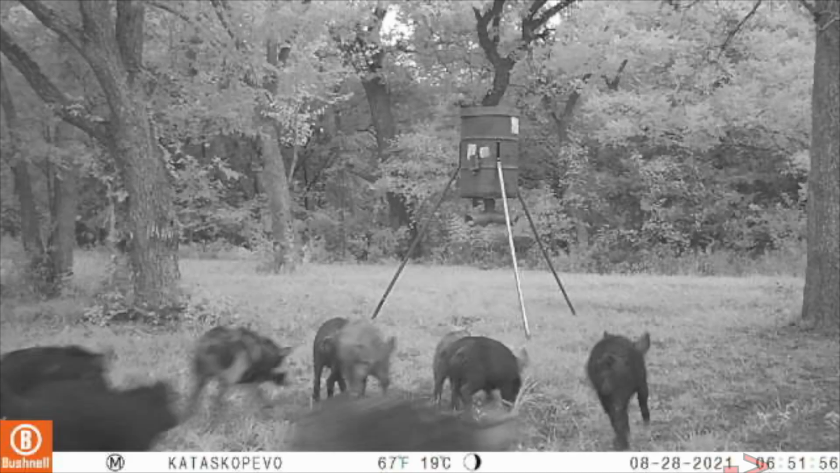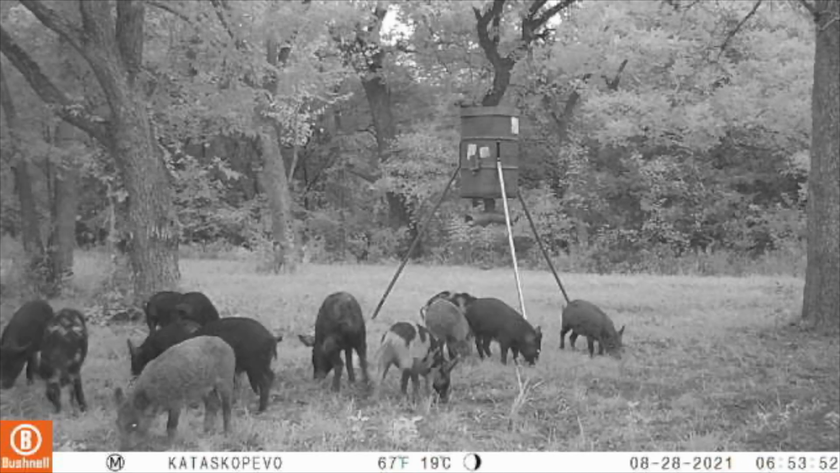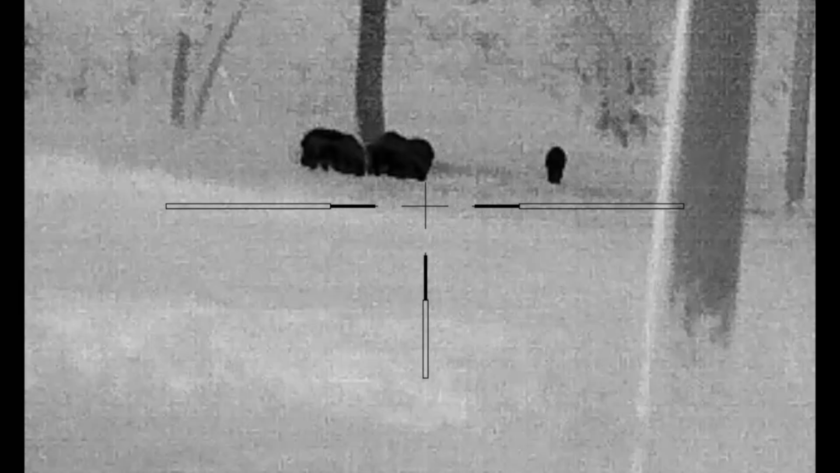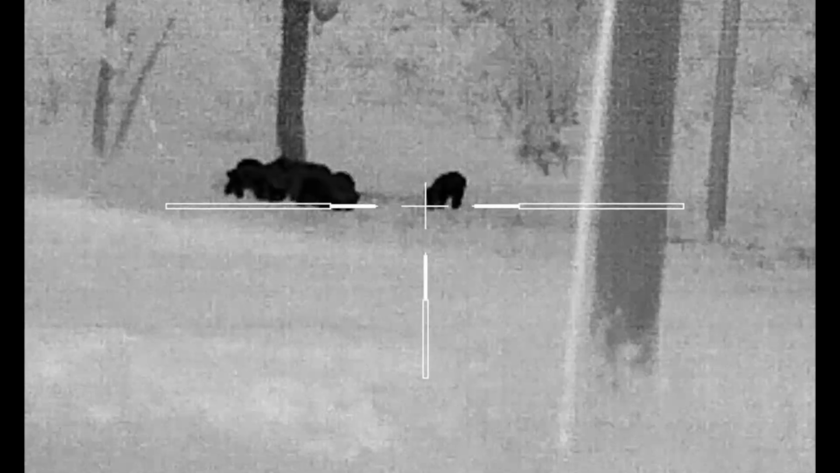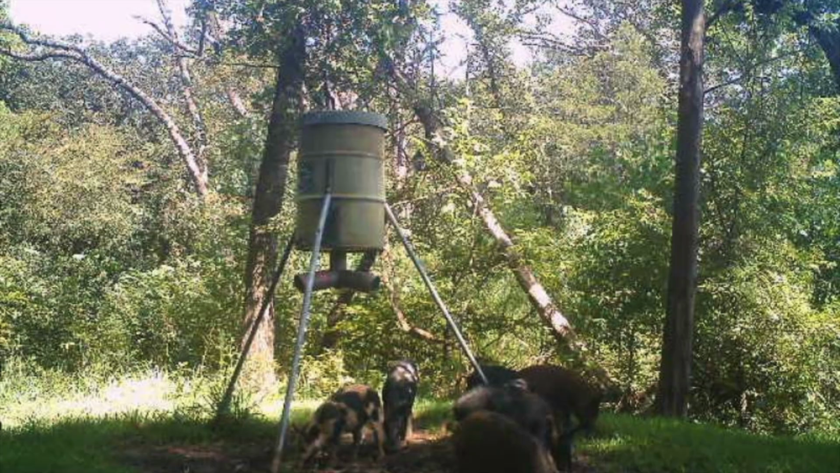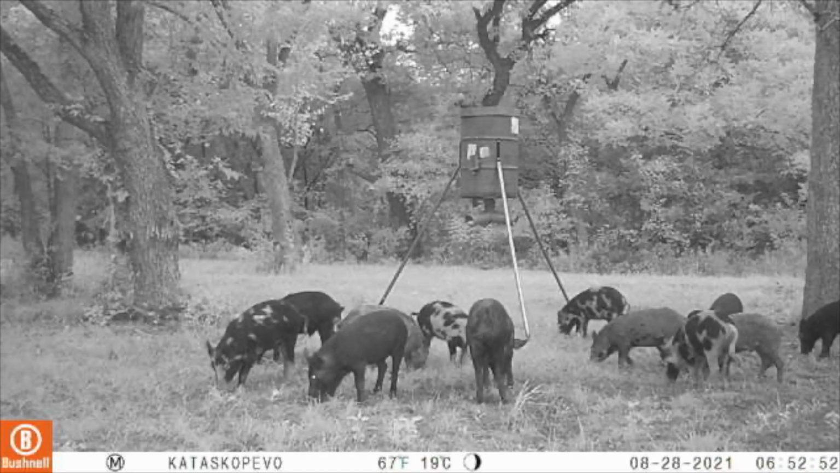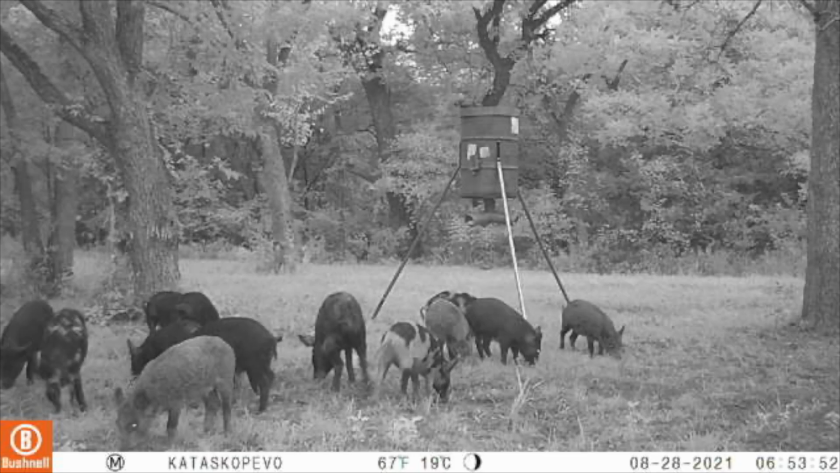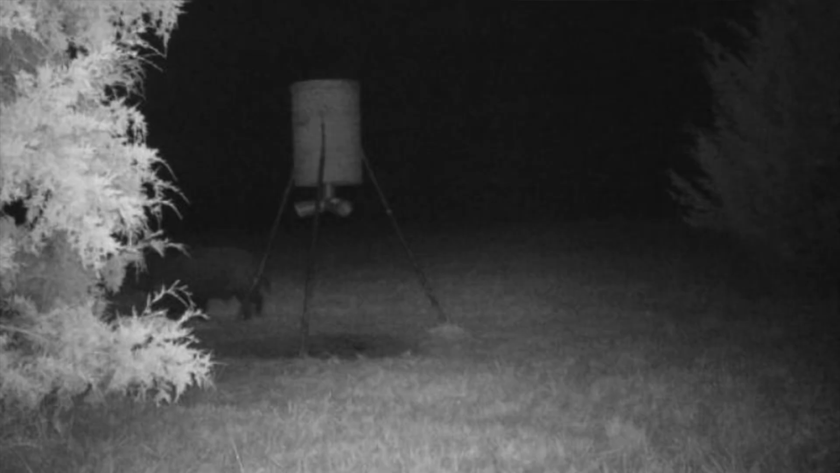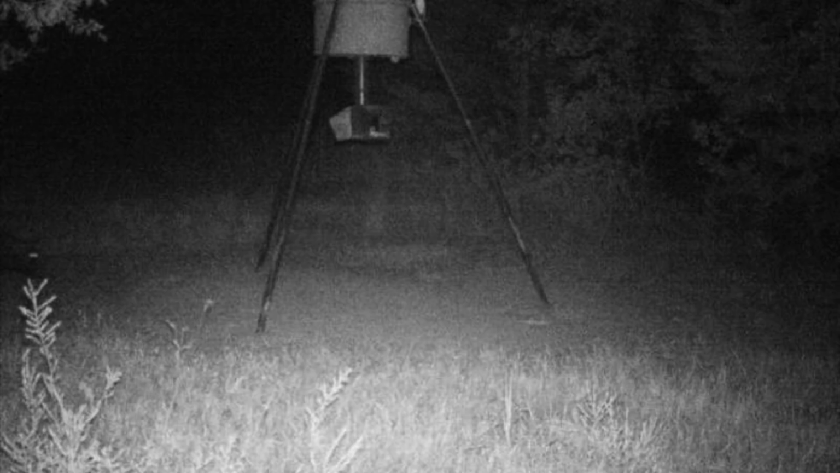Pay attention to the timestamp on the bottom right of the screen. These hogs came running in just at sunrise. I want to use the game cam pics and this video as an educational tool on how pressured hogs respond. I've been hunting these hogs hard, trying to keep them away from our deer stands. In this first picture, you will see 25 to 35 pound piglets. In this next picture, look towards the very back. Here's an educated boar weary of all of our feeders. You can only catch a glimpse of him occasionally on a game cam.